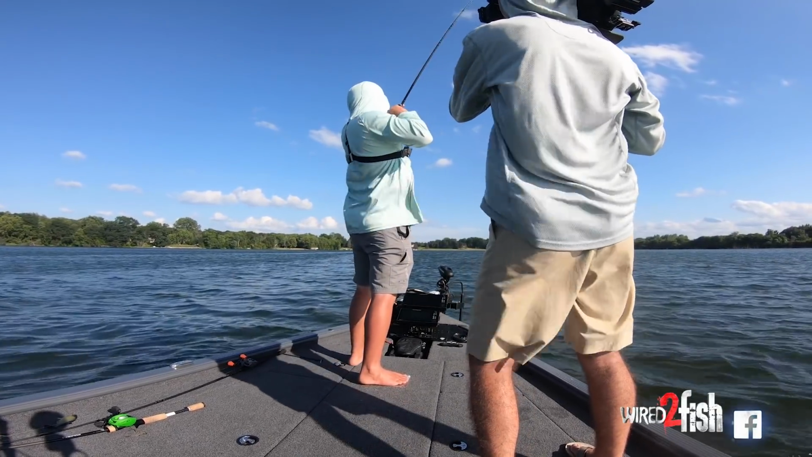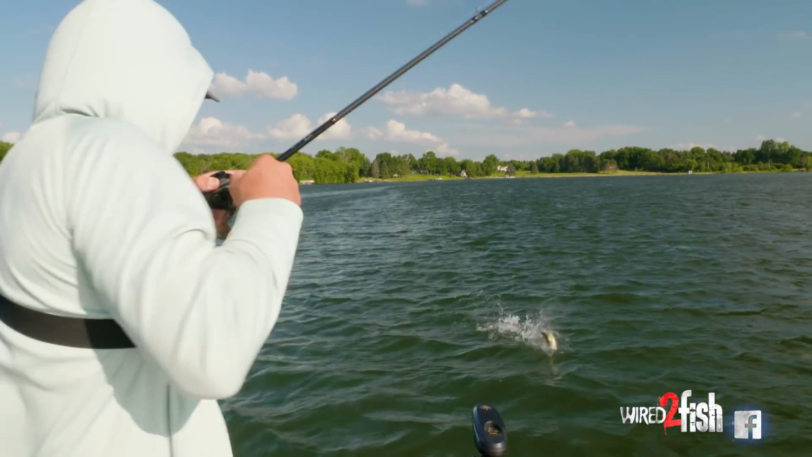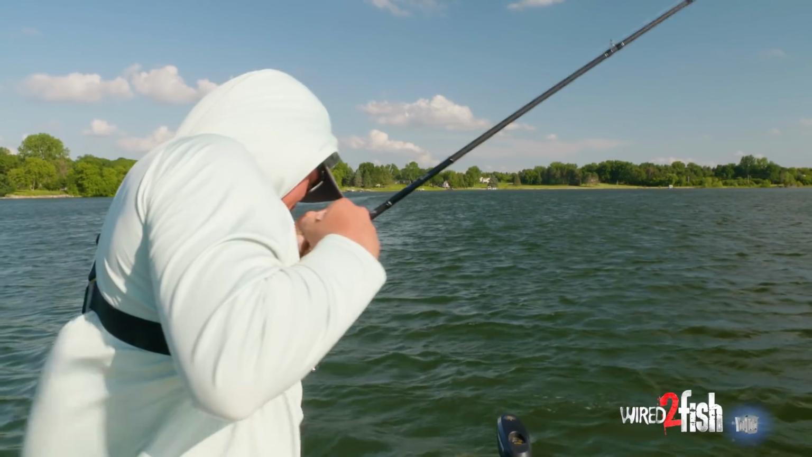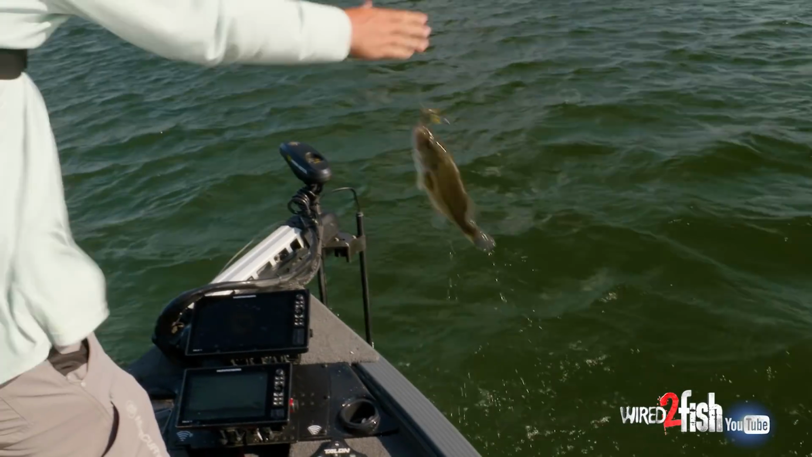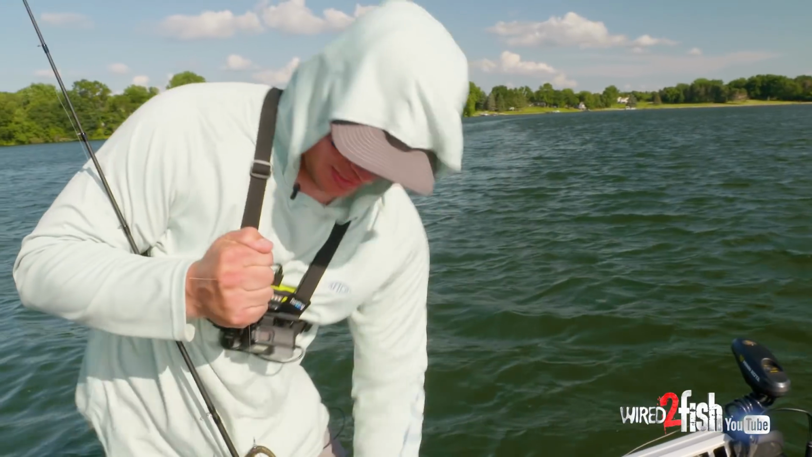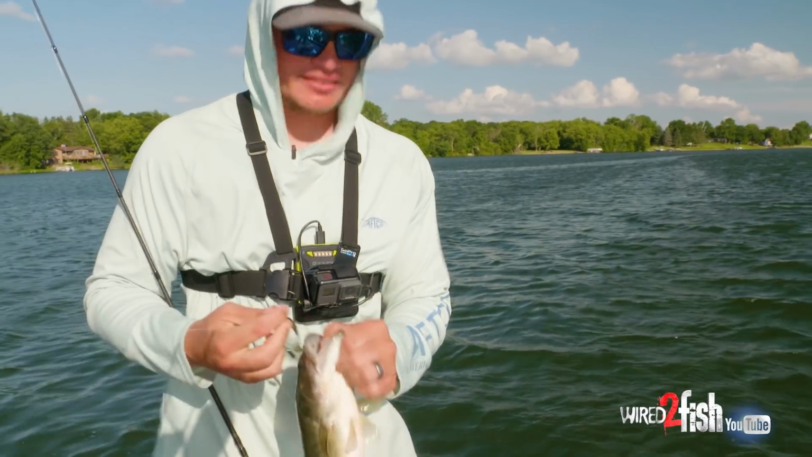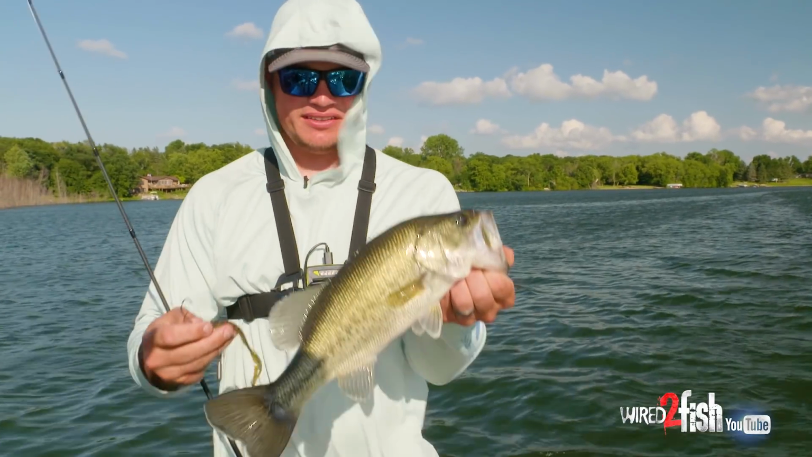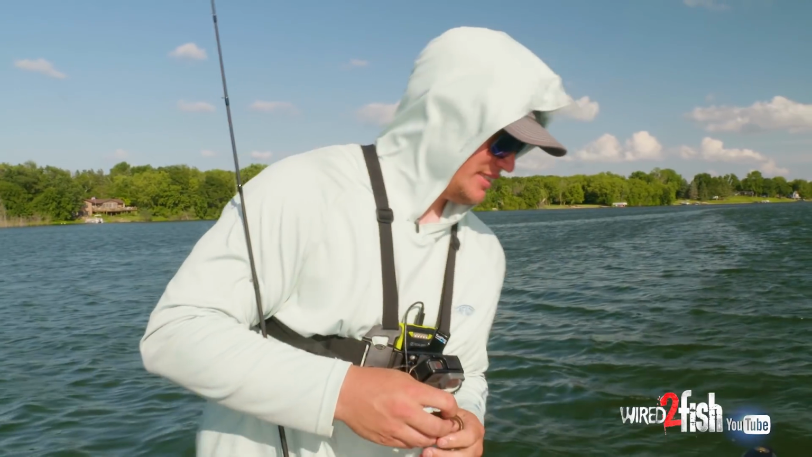See, I just pitched right back to that waypoint again. This one's a little bit better fish. I'm just gonna, oh, no it's not. He's just a strong one. A little bit bigger. Still not that big, but you get the picture of fishing offshore structure with 360. We're just running main lake points. Again, not a huge fish, he's just a fighter.